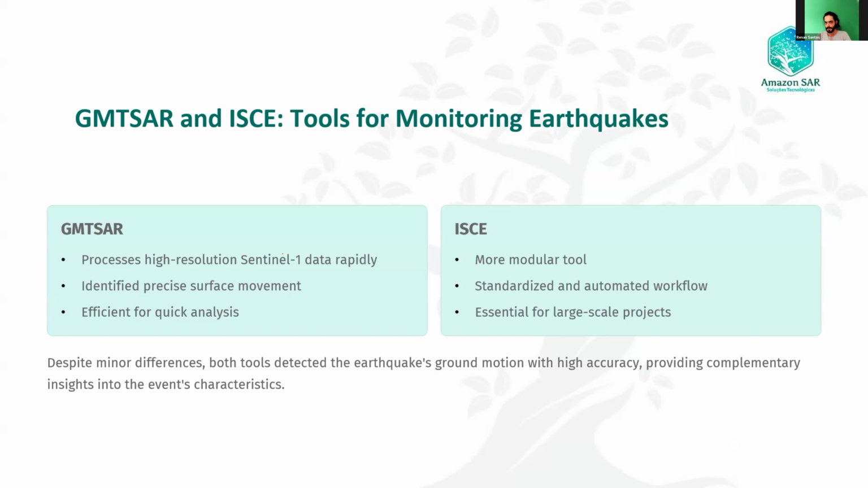Efficient for quick analysis. For me, the only problem was that I use Windows, so I needed to make a virtual box. I spent more time doing this virtual box than the analysis. And ISCE is more modular, so it has an automated workflow. The only difference is that I made the three scenes with ISCE, but it was not possible to do the ramp. In GMTSAR, that was the big difference: I could do this ramp phase process.